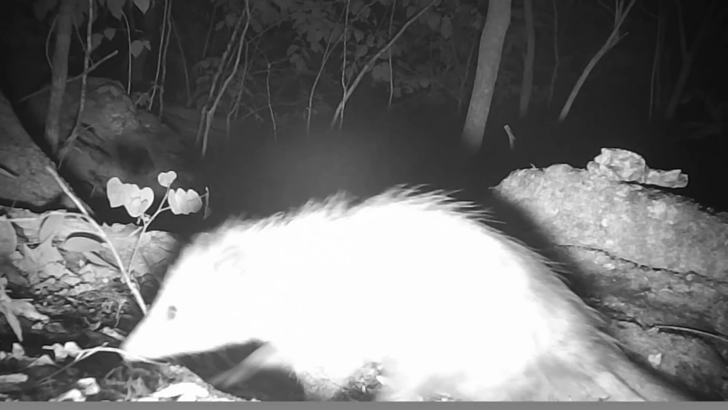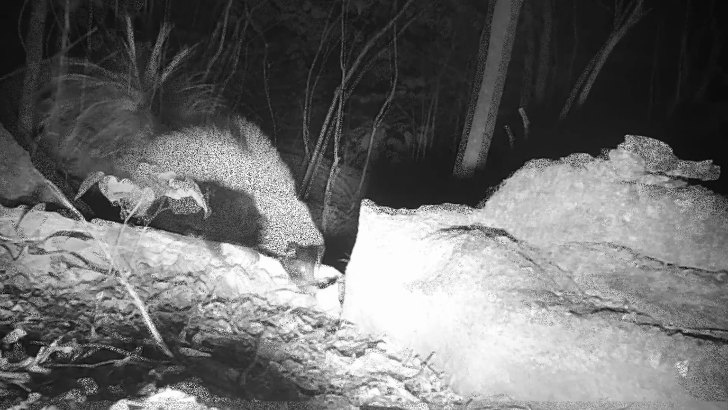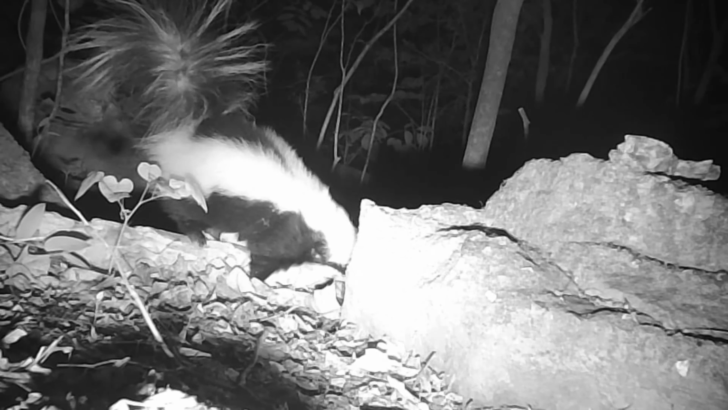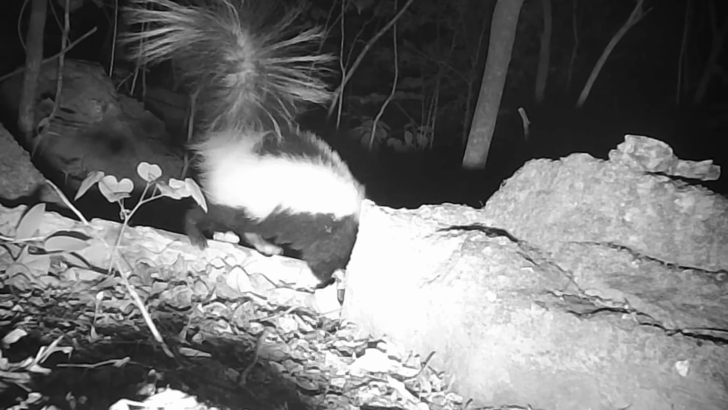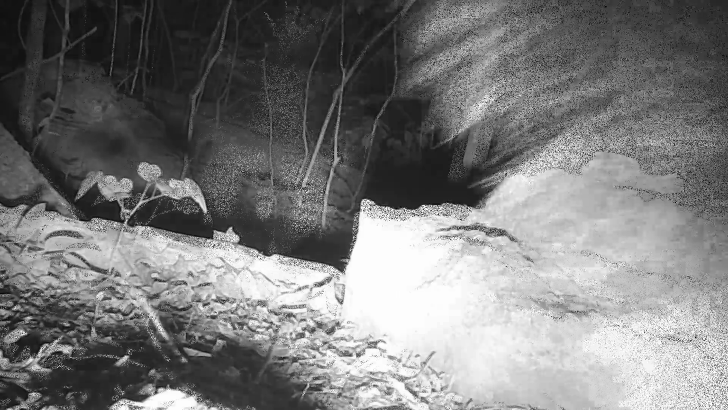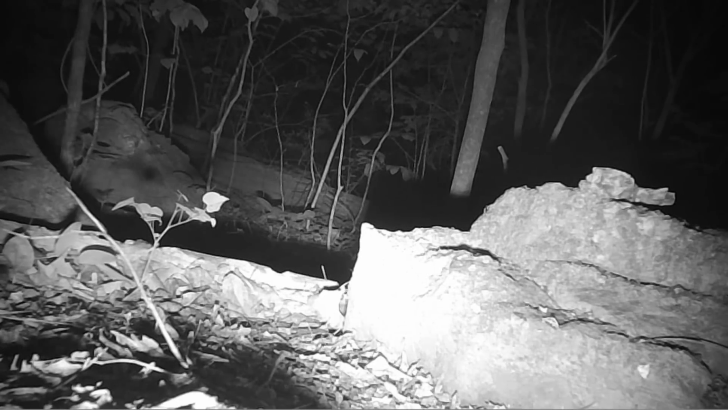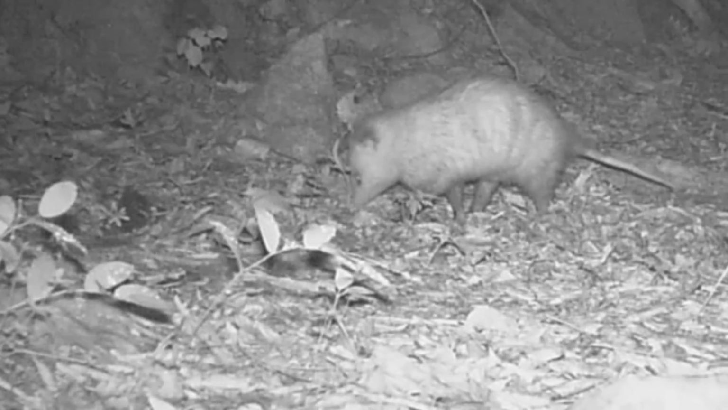Let's see who that is. That's old Willie. Old Silly Willie making his rounds. And there's old Spike, scrounging around. He comes and goes all the time, ready for action. There's little old field mice. Where's old Yaller when you need him? There's his dinner right there.